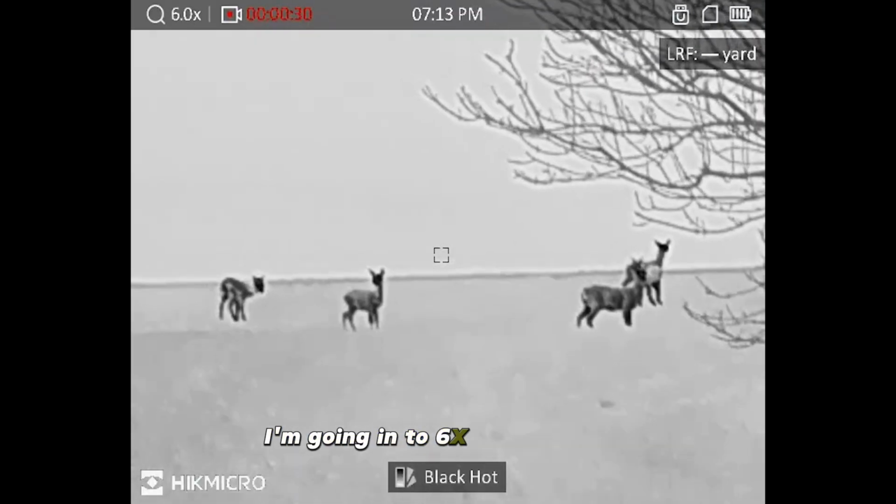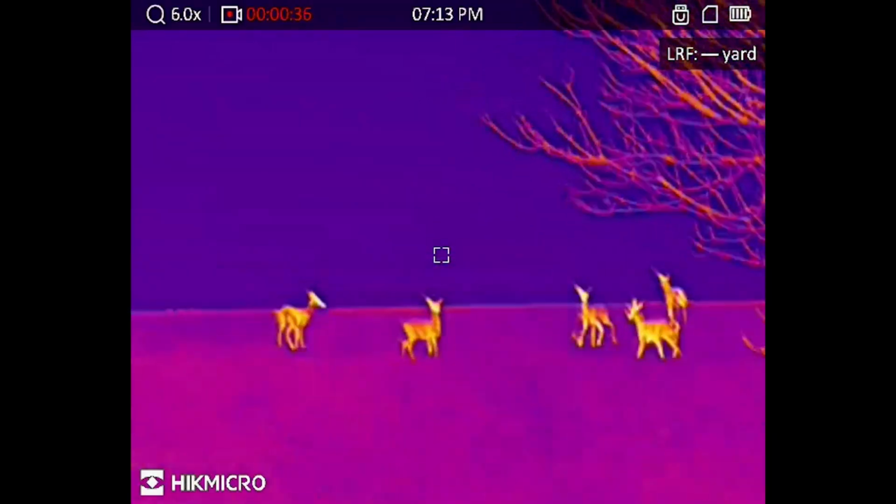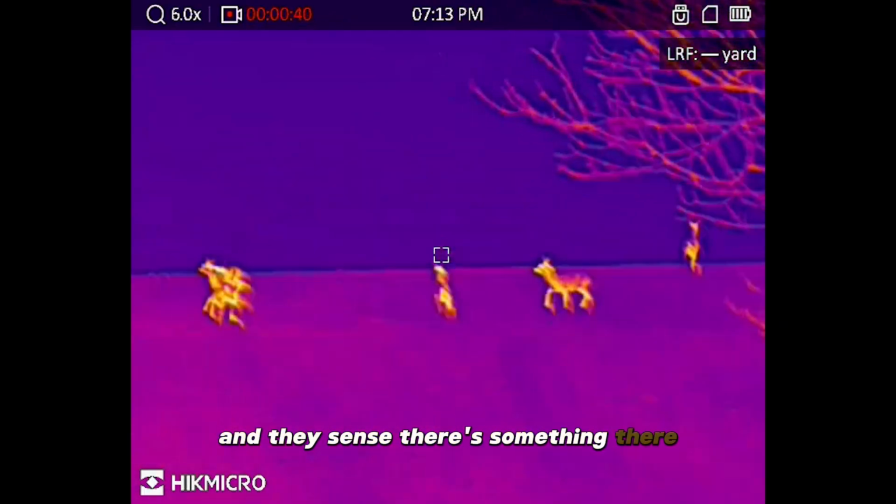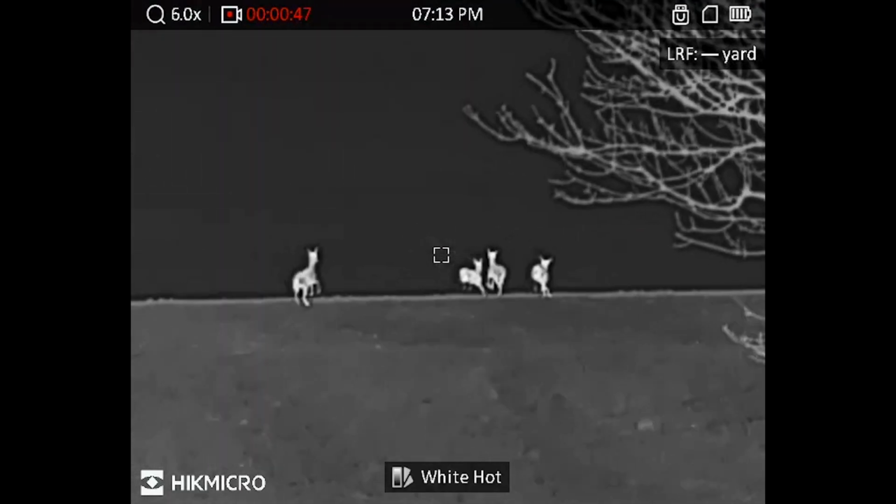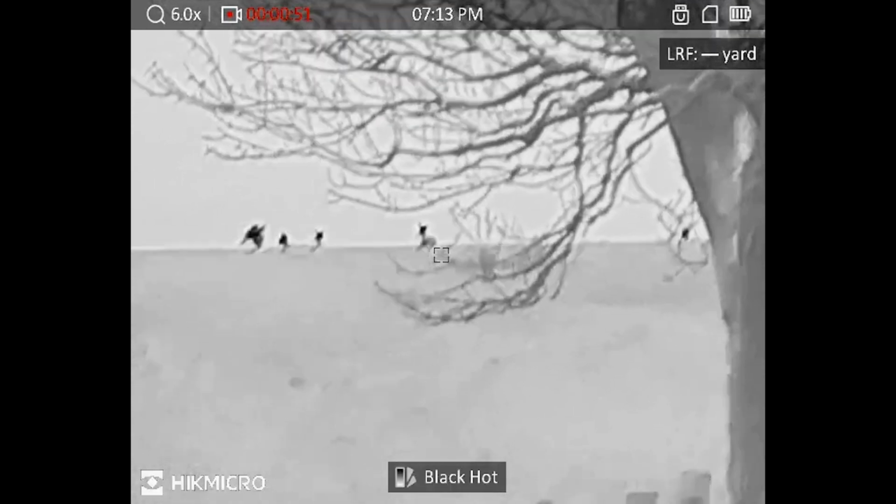I'm going into 6 times magnification and just running through the colour palettes for you. Quite a quiet night and they sense there's something there and then they just decide to run over the hill. Quite nice footage. All they need is a sleigh behind them.